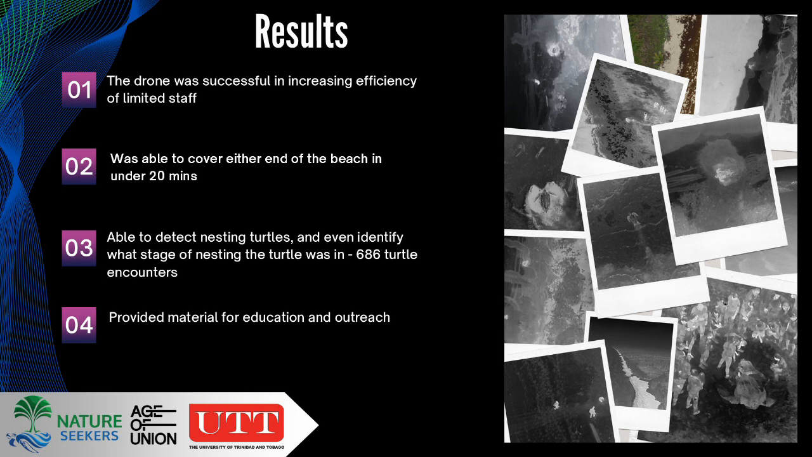So we were able to optimize the workforce and really go where the turtles were nesting to get the maximum output from the patrols and the most data that we could have gathered, as opposed to just arbitrarily placing patrols along the coastline. We were able to sometimes tell at what stage a turtle was in the nesting phase.